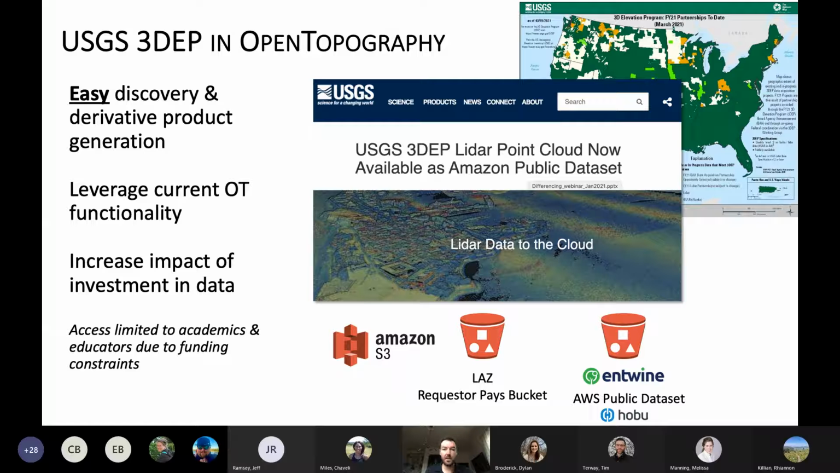USGS has their standard National Map interfaces to download these data by tile. But a few years ago, in partnership with Amazon Web Services, they started publishing these data into what's called a public dataset bucket. This is just a big old S3 repo that has these data in it. If you want to get them in LAZ format, the standard point cloud exchange format, you have to pay the egress costs. But they're also in there in a format called Entwine Point Tiles, in which Amazon covers the costs of data egress.